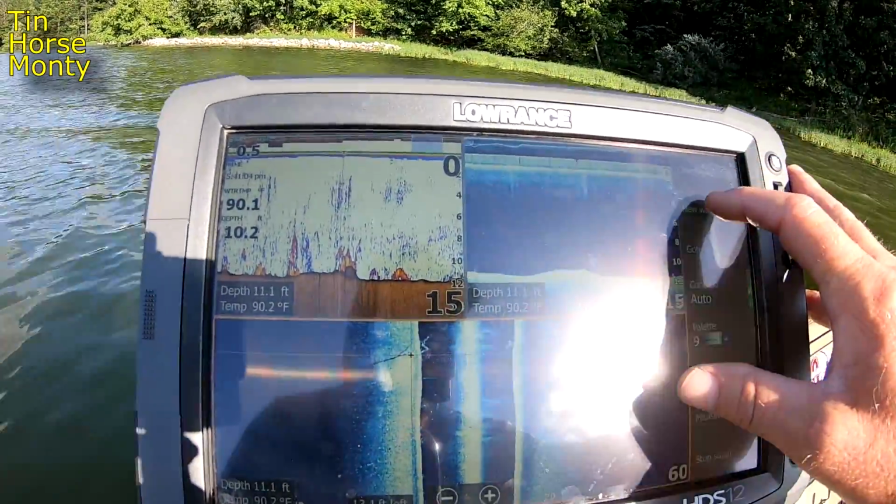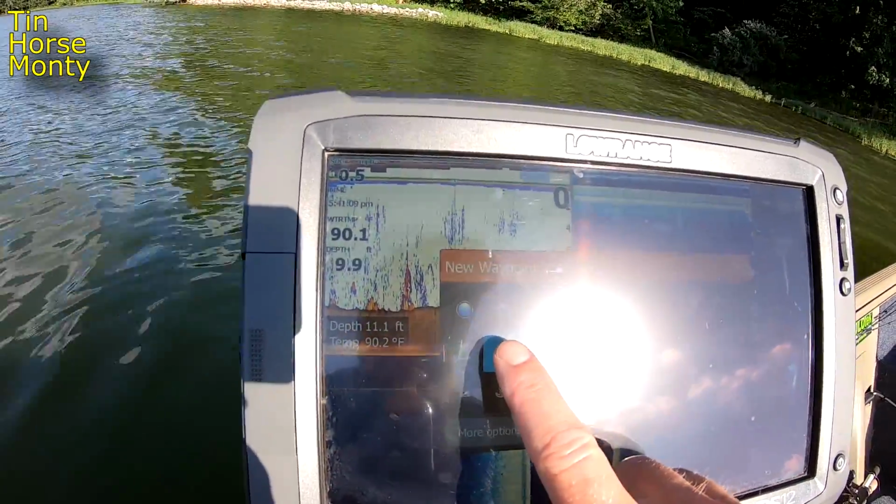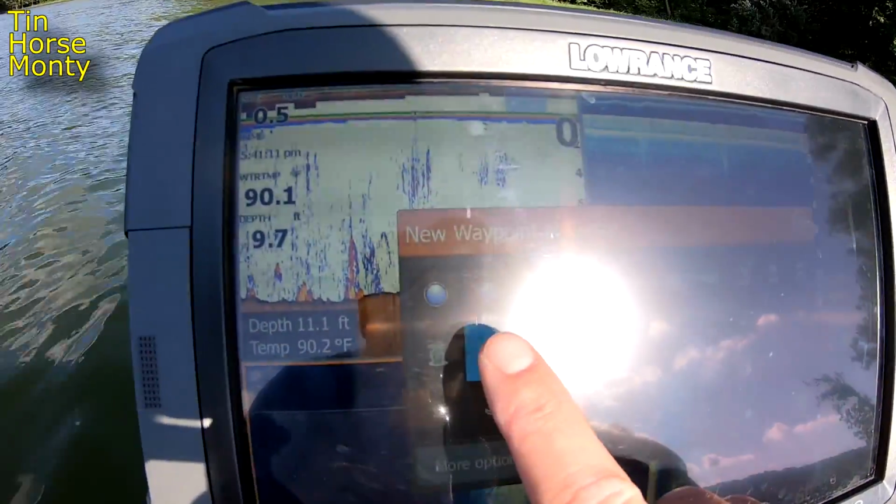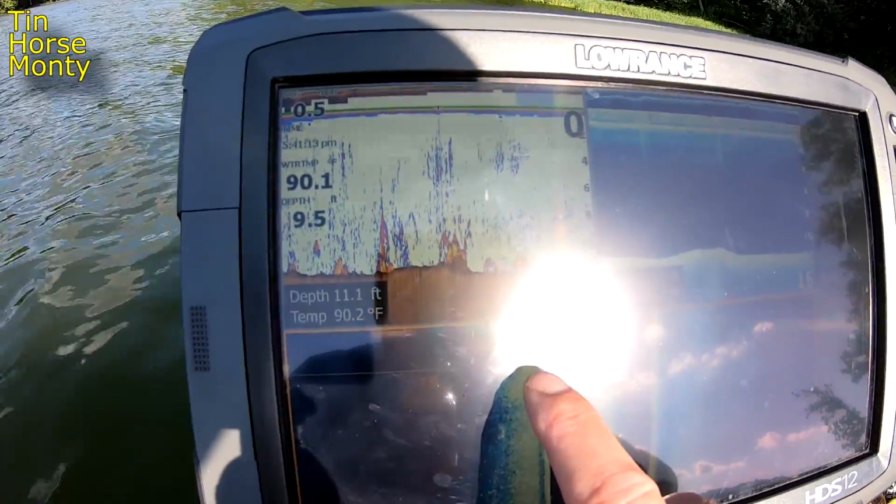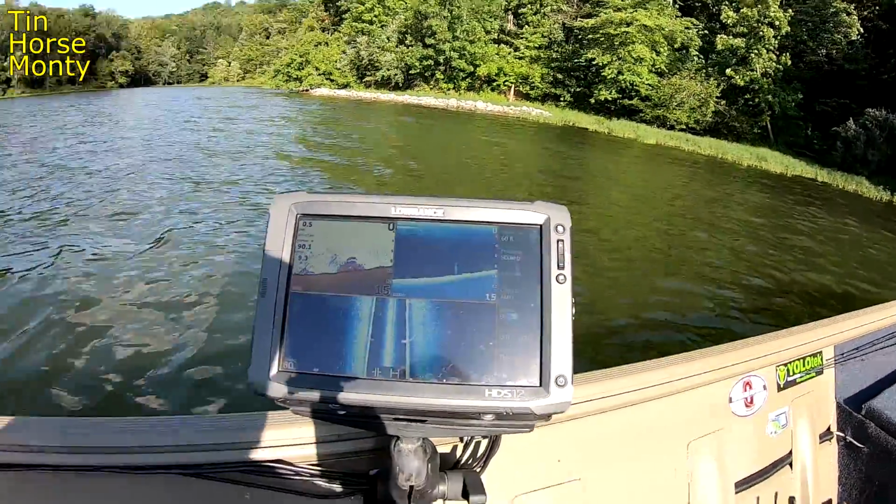We're putting a waypoint on there, new waypoint, and we're gonna just use the brush, which is what I use for any kind of wood for the most part. I'm gonna hit that on there. We've got our waypoint on there. We're just gonna come up here and hit clear cursor. Okay, so let's go look for some more stuff.